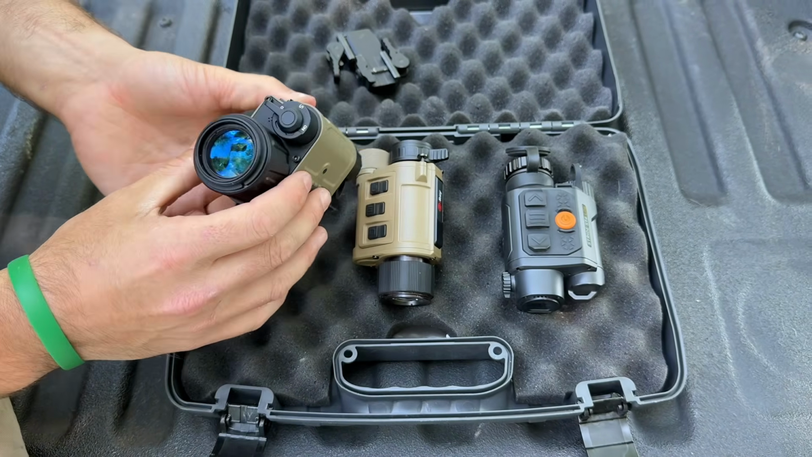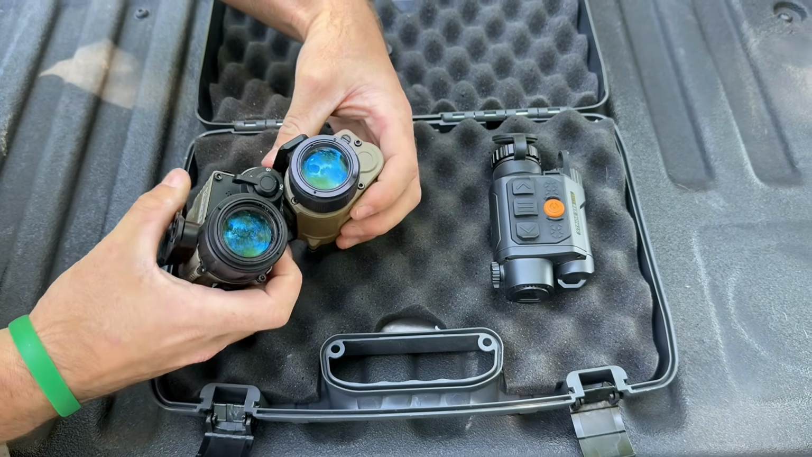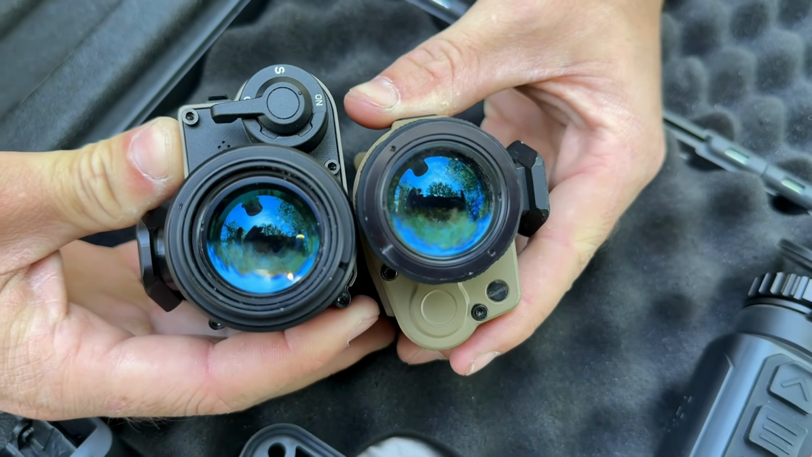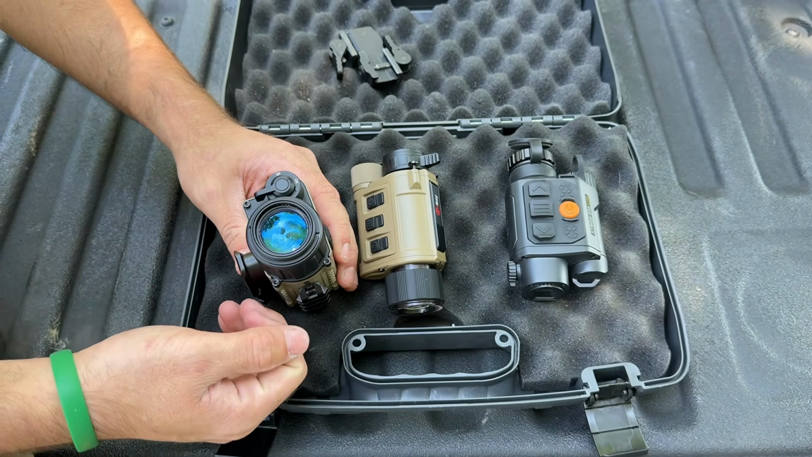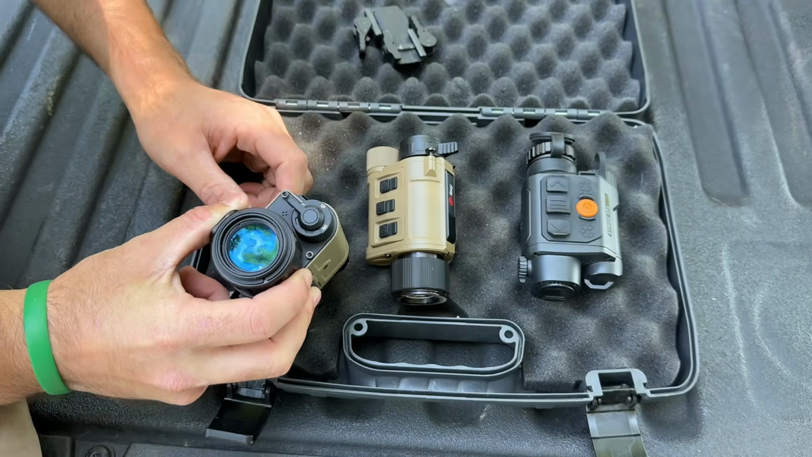So super cool. Massive eyepiece on the back, which if you look, kind of comparing it to those, it looks a tad bit bigger, but I think online it's saying it's the same. So again, you have that nice big eyepiece, which is what I really love. Now, something that does set this apart from these other two units is the power on and standby.